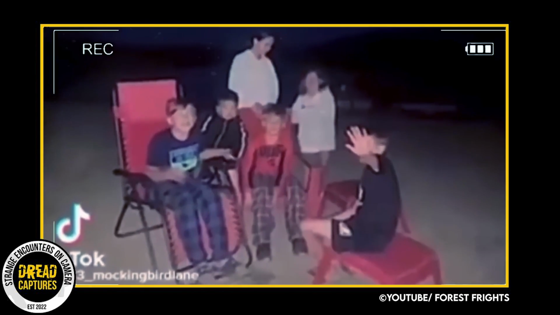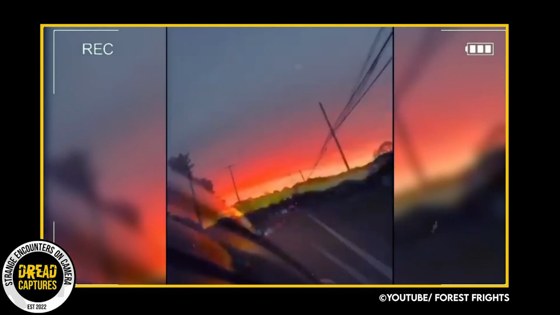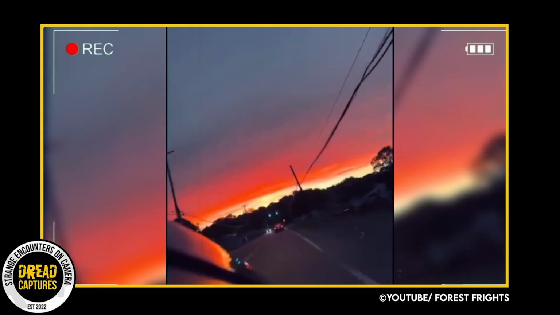During a recent camping trip, a family captured some eerie footage that has left them feeling pretty unsettled. While enjoying the outdoors, the father decided to capture the moment by snapping a quick photo on his phone. Little did he know that his phone's live photo feature was also recording the moments immediately before and after taking the photo, effectively creating a short video clip.